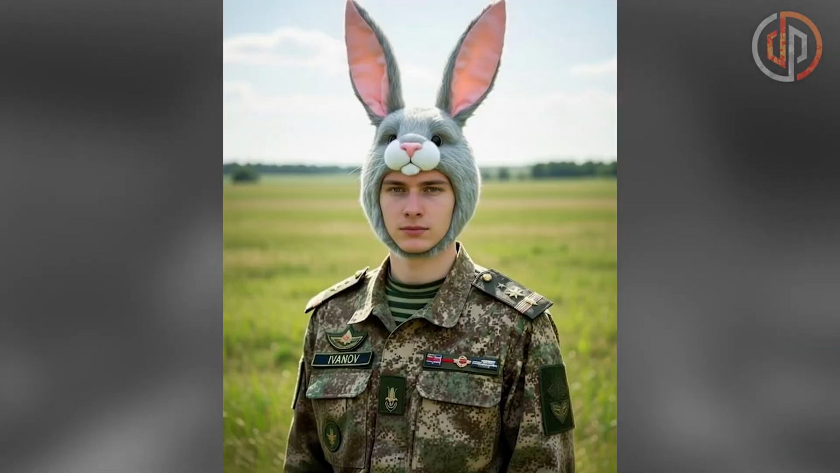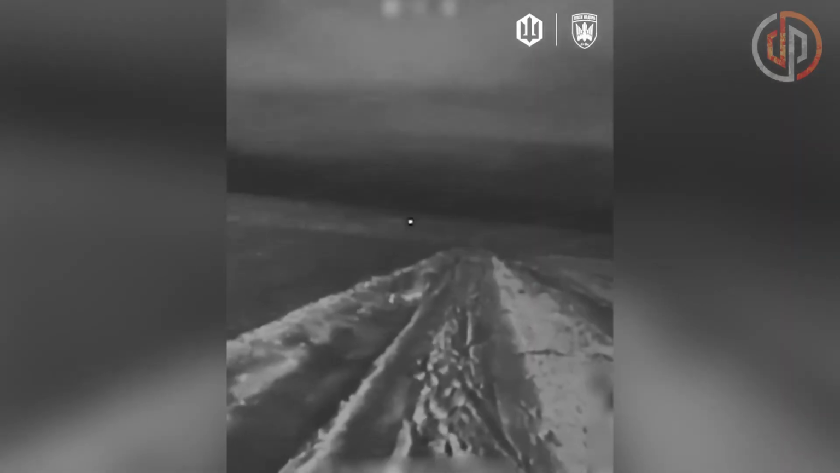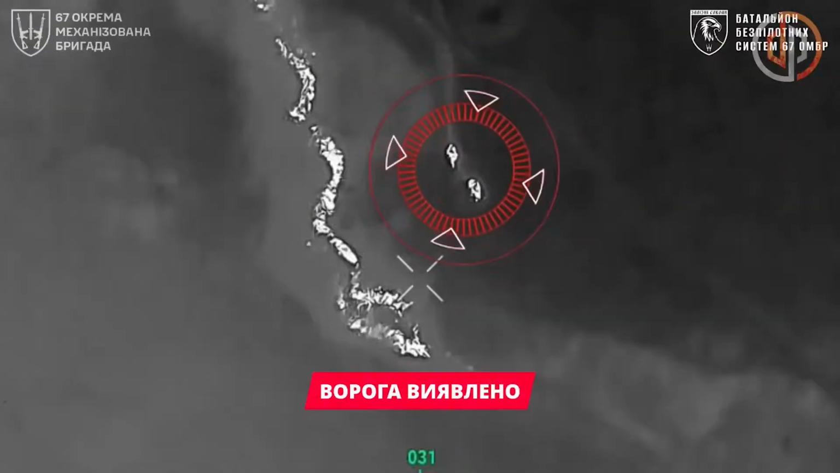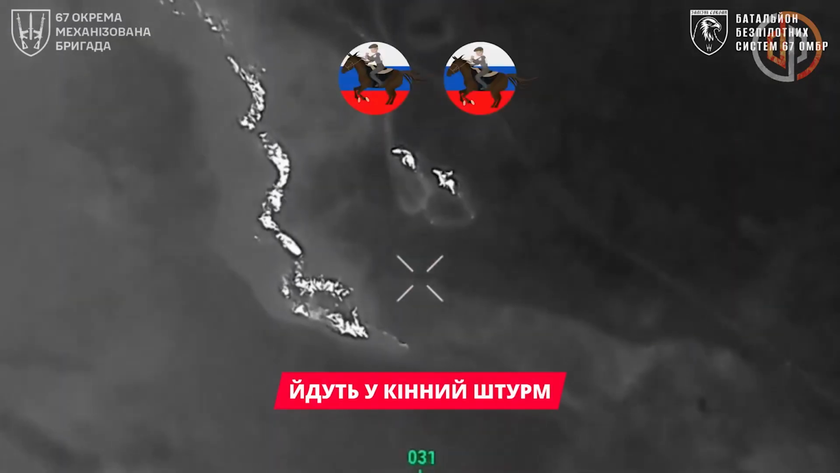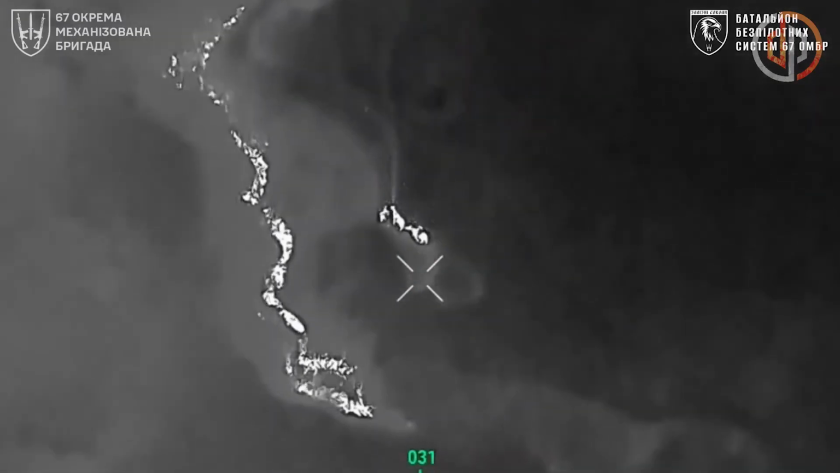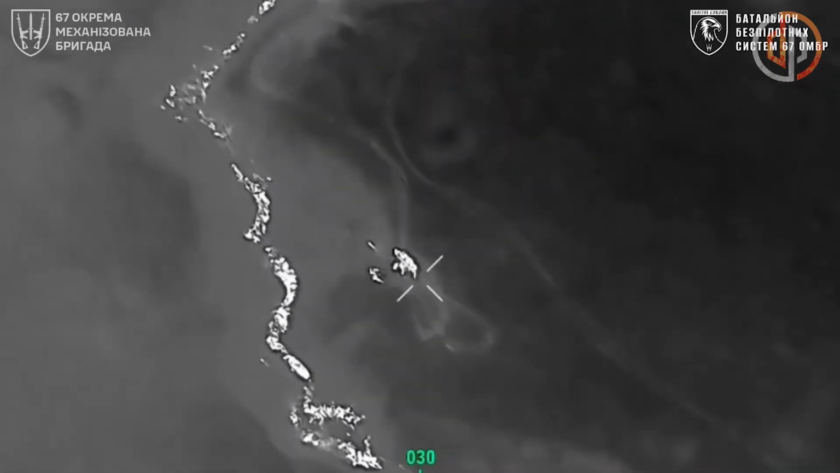Interestingly, after watching this video, Ivan had another great idea to evade Ukrainian drones. They're not the only animals you can see up front. This footage shows the horde repeatedly using mounted scouts for reconnaissance of the defenders' forward positions.